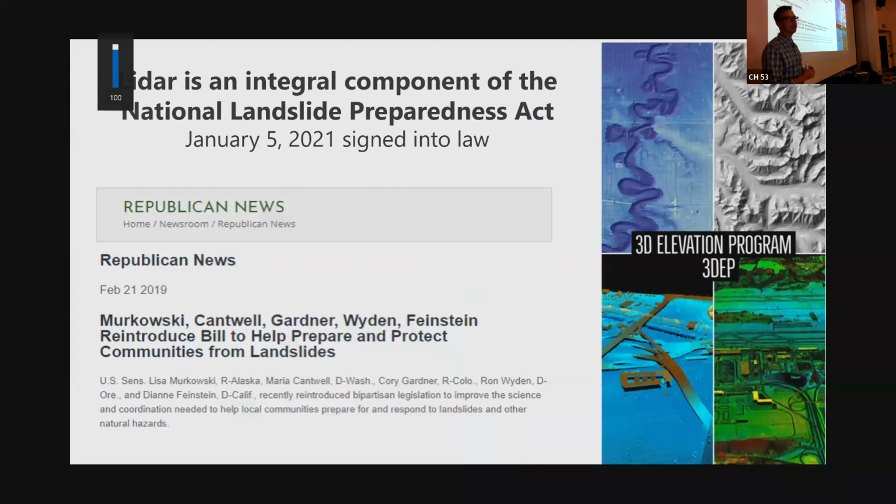So I'm going to close by saying that LIDAR is part and parcel of how we do geology now. It's unimaginable to go out and do work without having this depiction of the landscape. It's also a bipartisan issue. LIDAR is a big part of the National Landslide Preparedness Act, which was signed into law on January 5th, 2021.